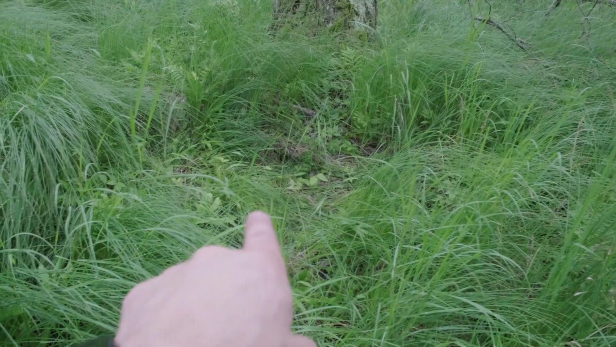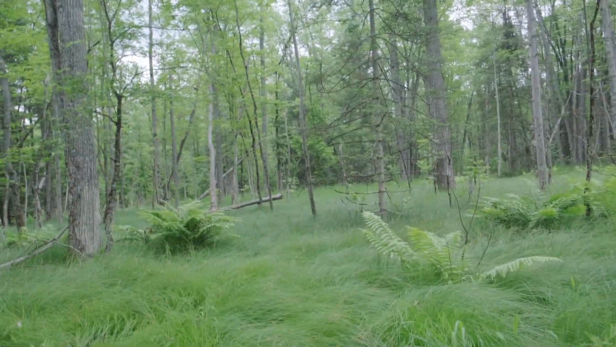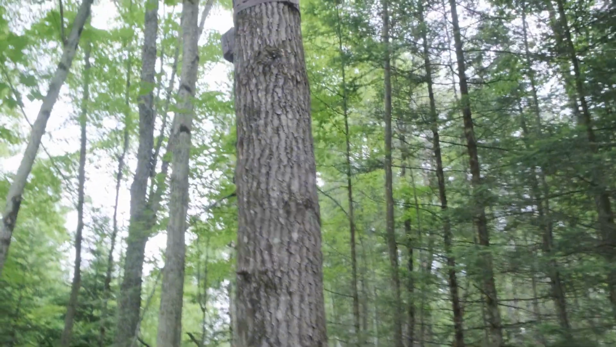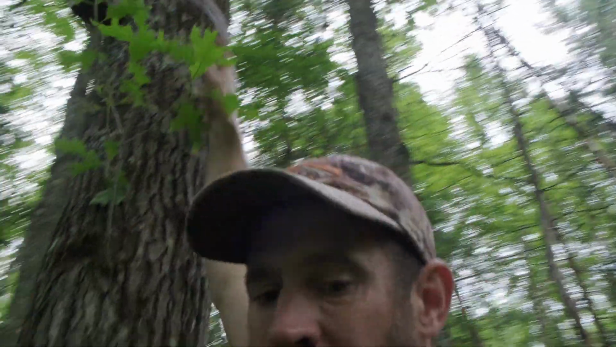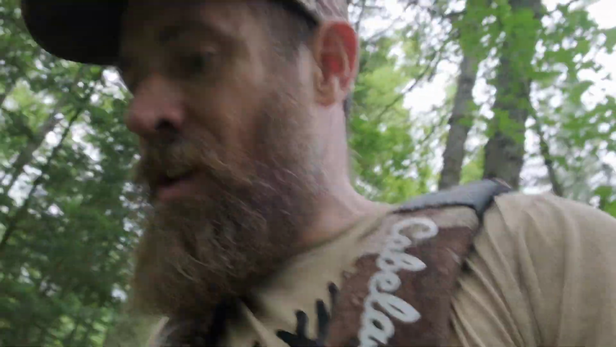Here's the other swamp. We got edge, and we got beds. They can stand up and see through all of this. Hear anything coming. This would be a tough hunt. Of course, I forgot a stick. Climbing stick, that is. I think I'm gonna have to shimmy.